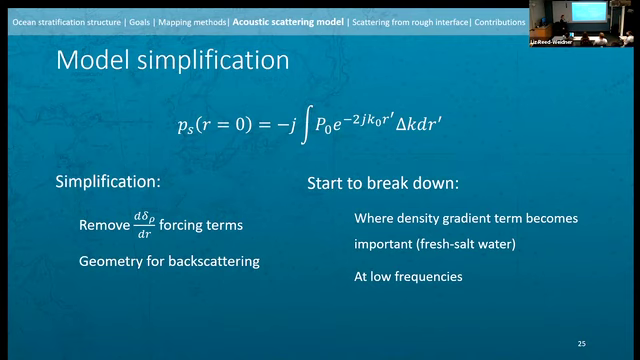Just a quick clarification. Are your wavelengths bigger or smaller than this? Well, we're going to get to that, aren't we?